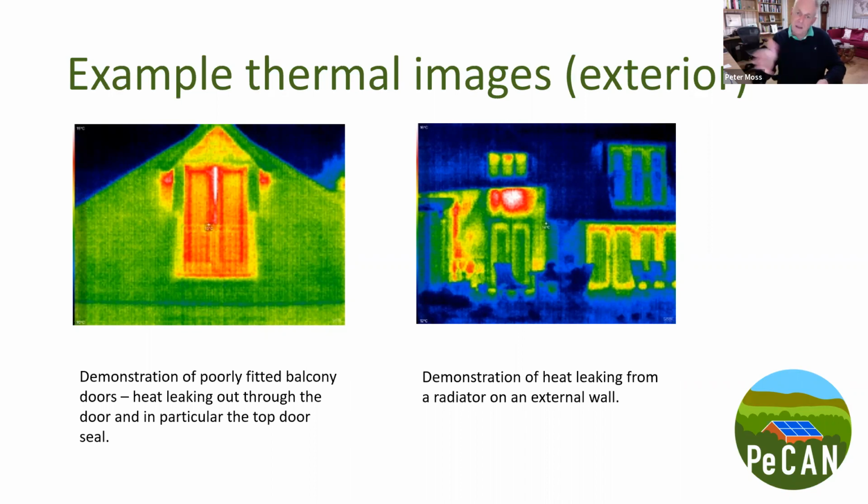Moving over to the second picture on the slide. This was a very clear illustration of what a radiator that is against an uninsulated wall looks like. So this radiator was sitting upstairs against a wall.